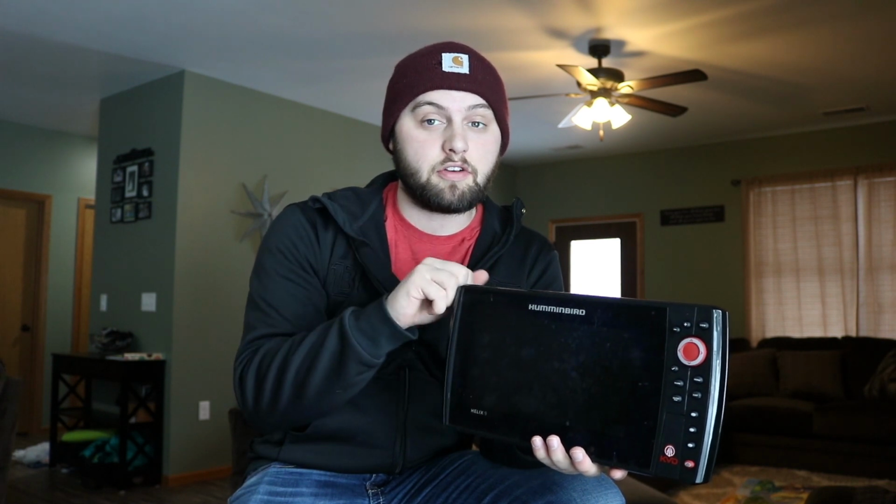You can see what your unit on your console is seeing from your trolling motor as well, if you'd like. There's just so many options you can do with these units, guys, and just being able to link everything together is just another positive thing.